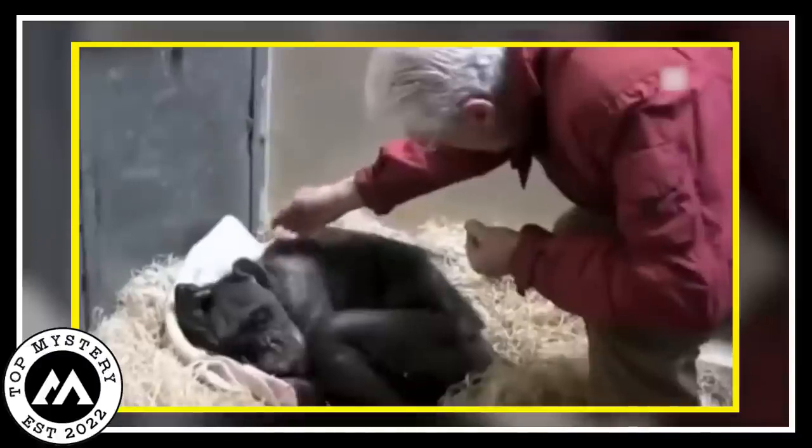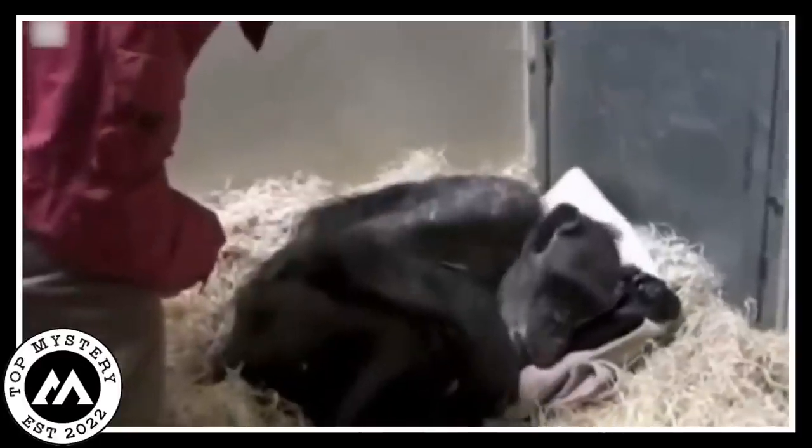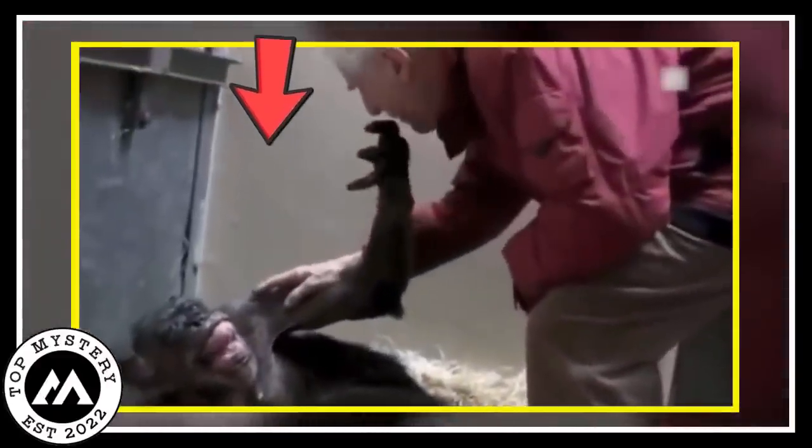Chimpanzee Last Moments. The camera caught something mysterious and heart-touching. It was a very affecting video. It was a scene of a chimpanzee on her last breaths. It was a very sad moment taped by the camera. The chimpanzee was reuniting with its caretaker.